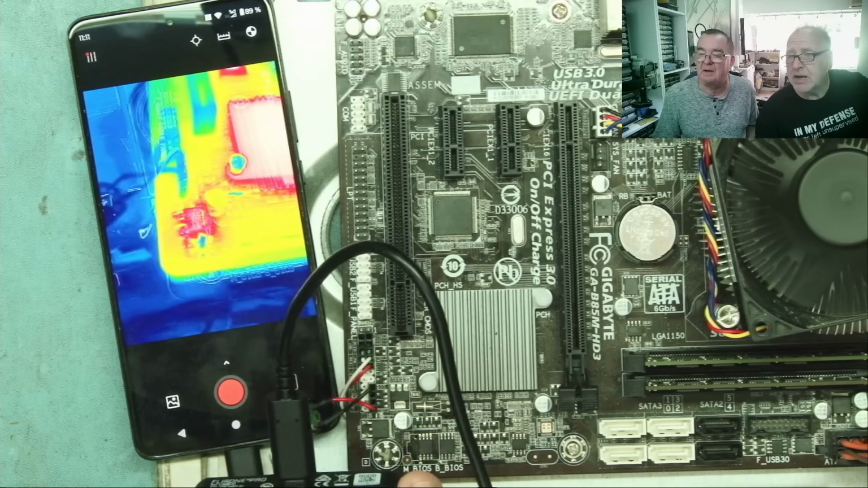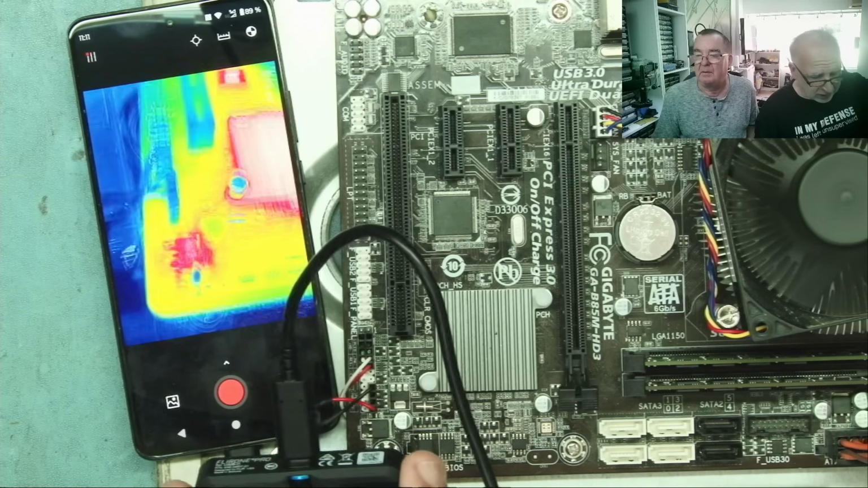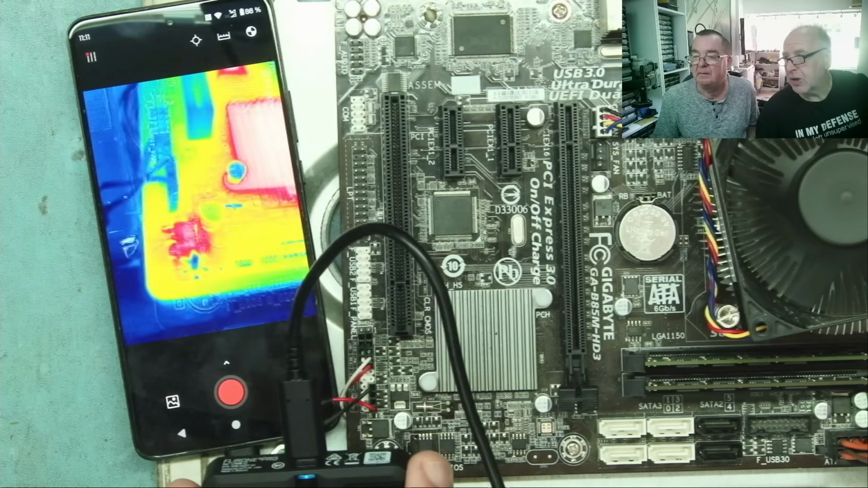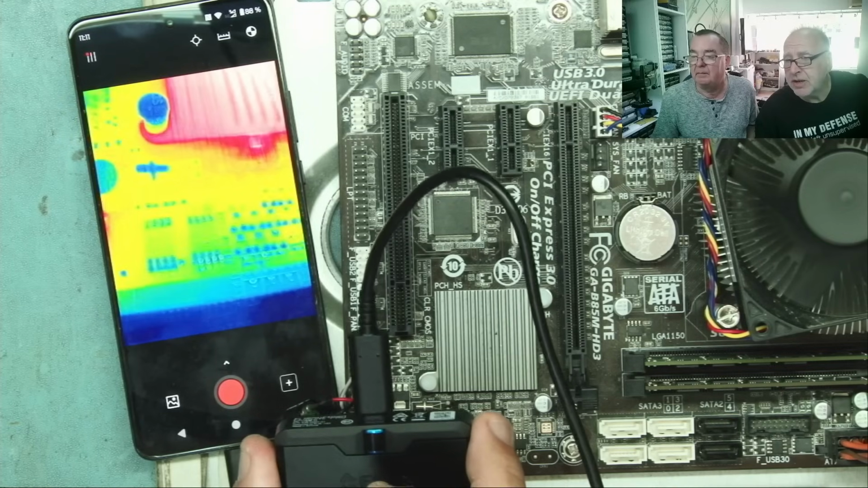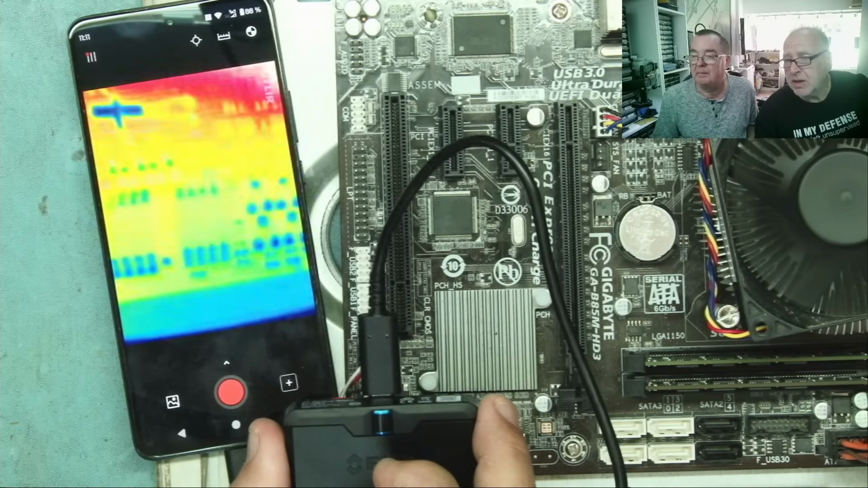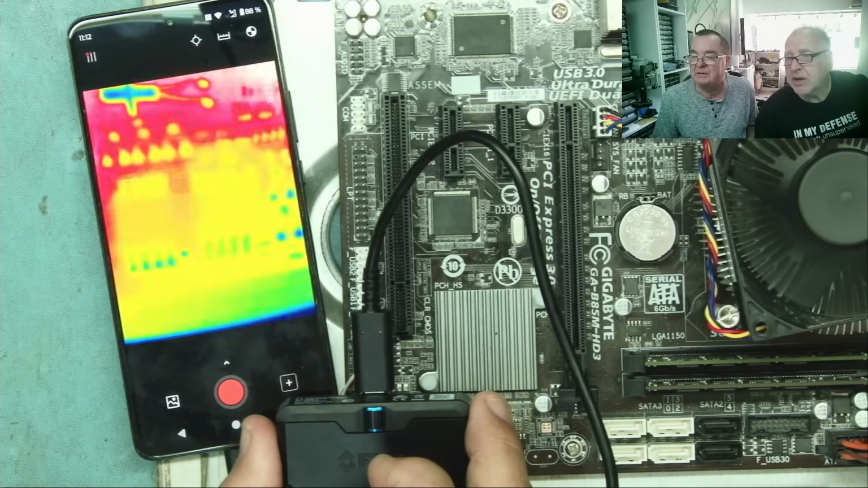I see that. Yeah. So can you focus any clearer than that on the components? Not really. And again, with 160 by 120, there's not much to focus on because I think this is simply a physical limitation here. Even if I go closer, then it turns into one big blur. Yeah, there's a definite difference there.